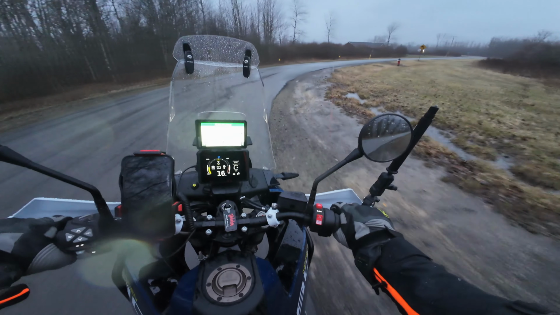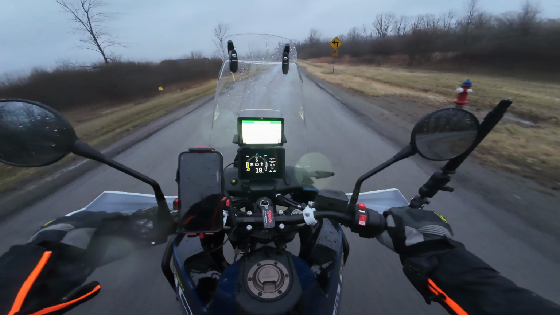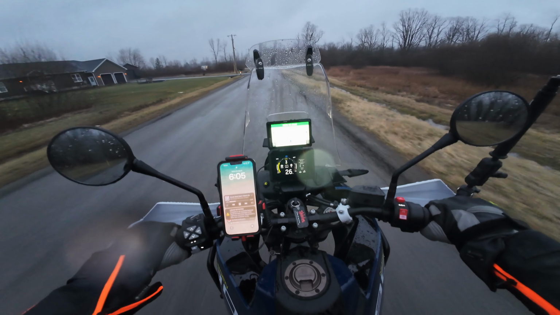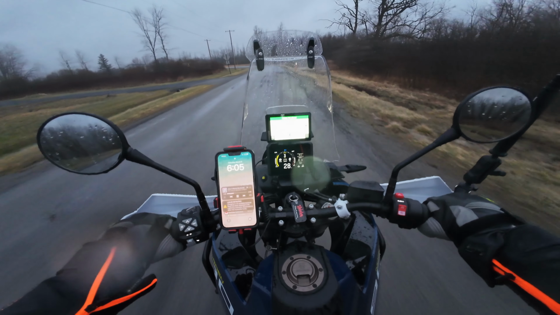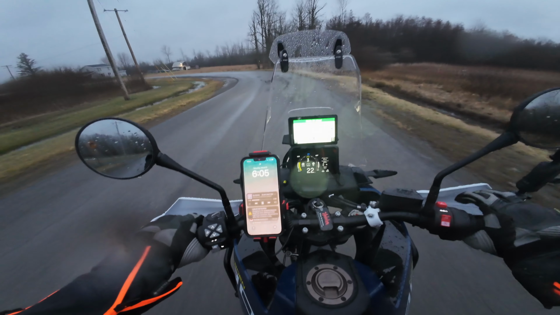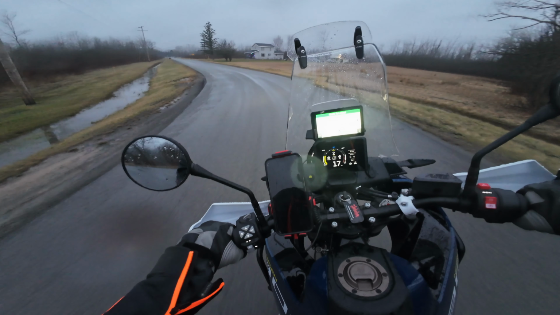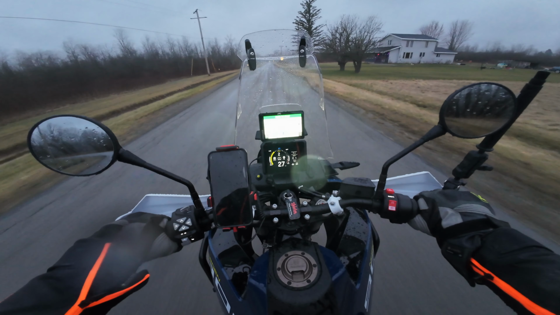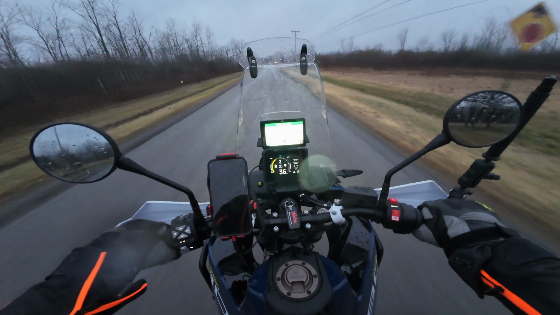And I'm not setting speed records in a rainstorm at 46 degrees. Just want to get her home. And I have the heated seats on, the heated grips are on, and all the driving lights are on, you can see those.